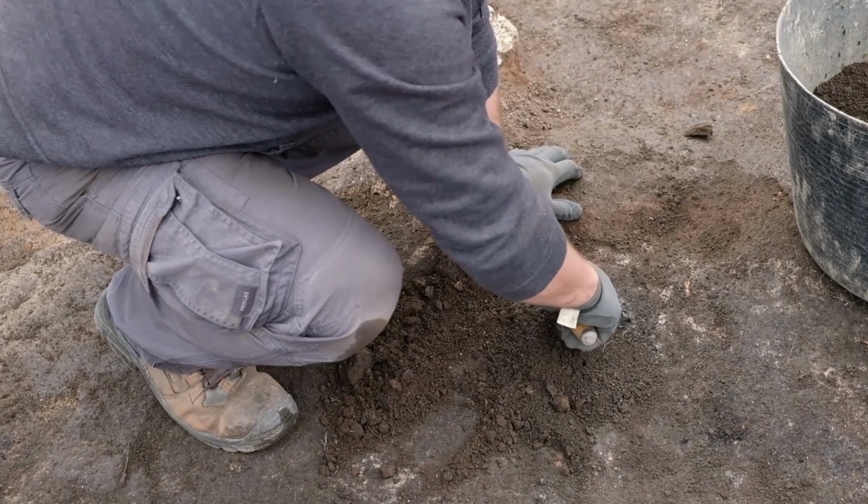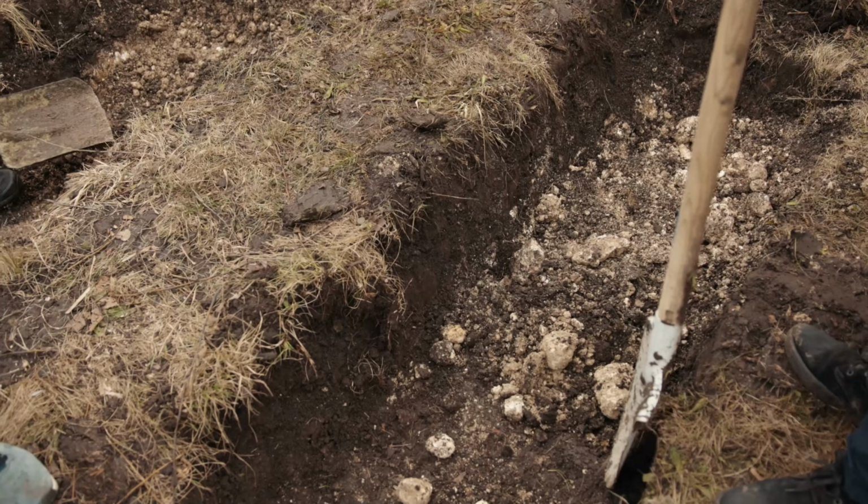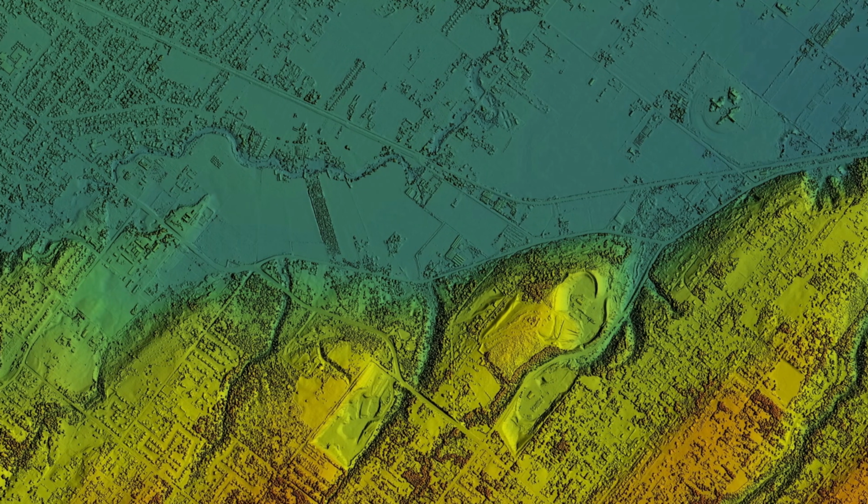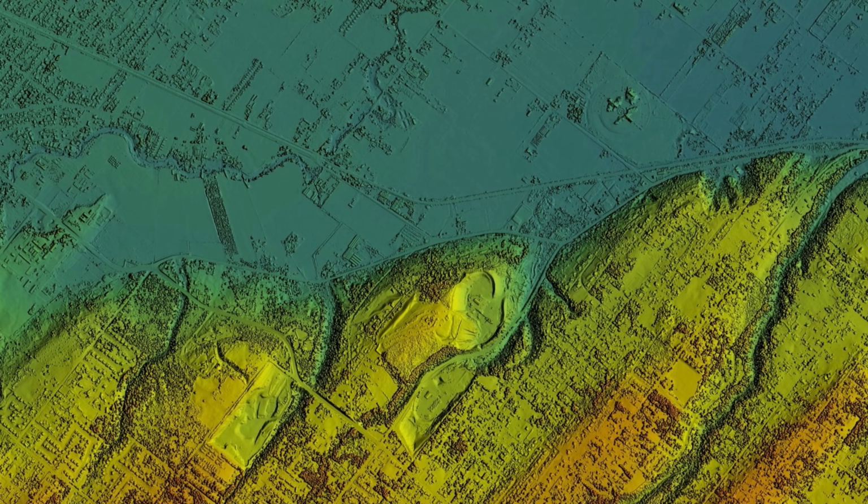Unfortunately, like many sites, this one has faced vandalism, looting, and destruction. Archaeologists, however, have worked to preserve what they can, using pottery styles, tree ring data, and detailed mapping to reconstruct the story of this remarkable place.